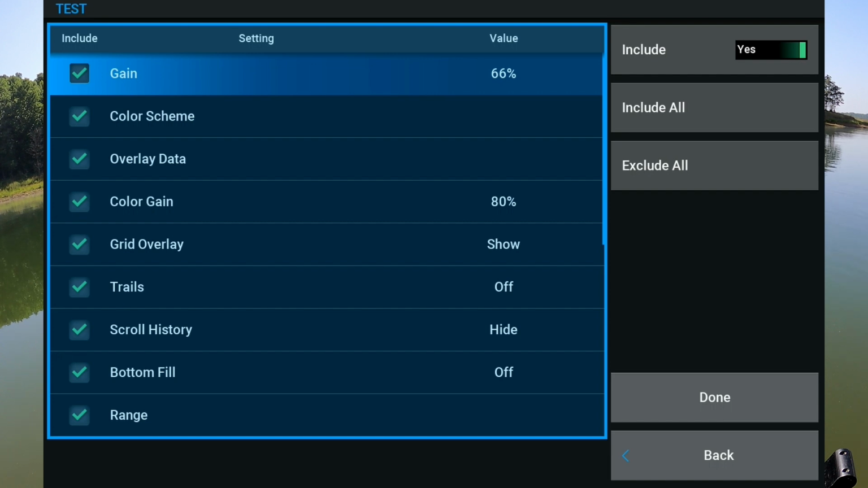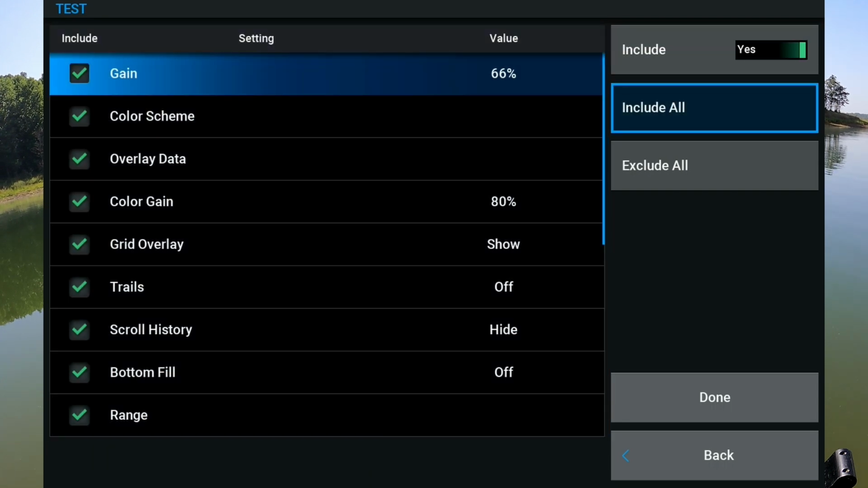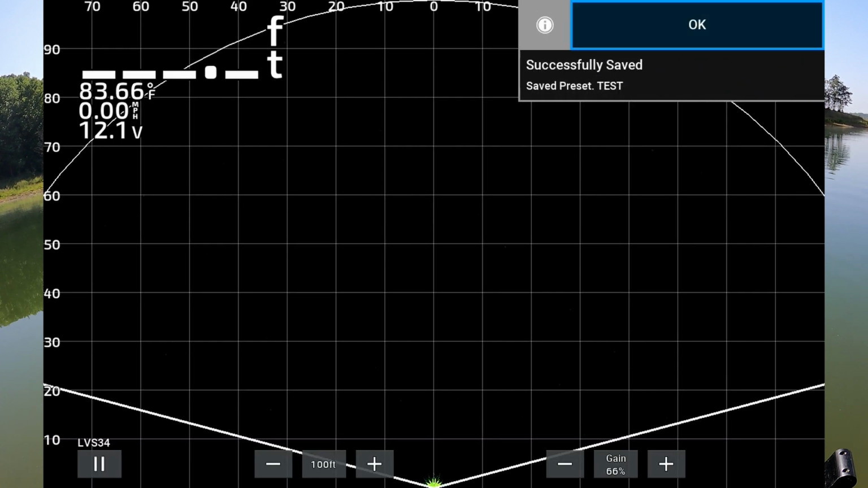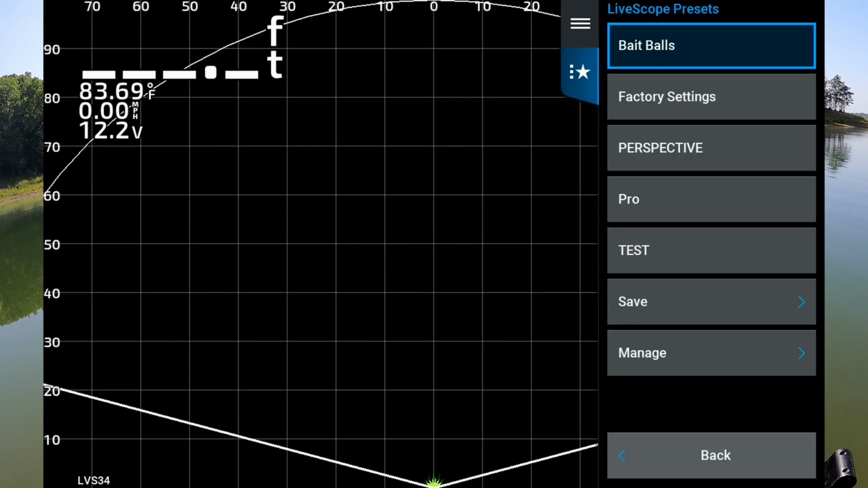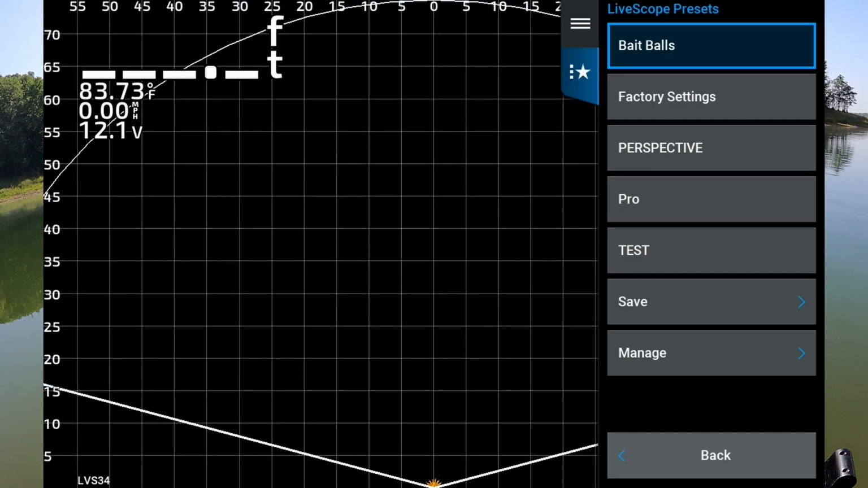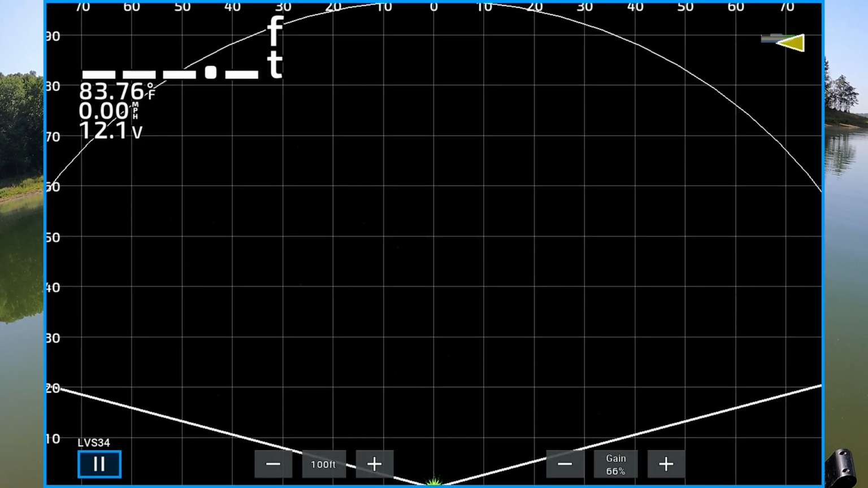So I can, all these settings that I have now on my screen is what I want as that preset. So I'll keep all of those and I will click done. So now I can easily switch back and forth between my perspective mode that I had set and the new setting that I have set.